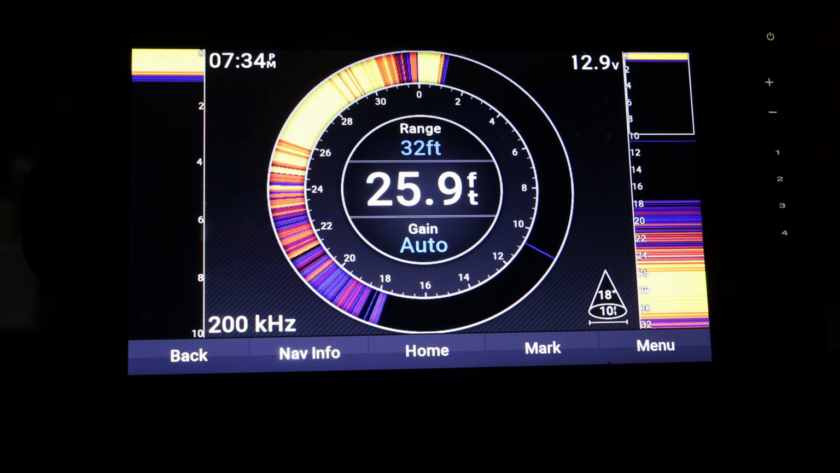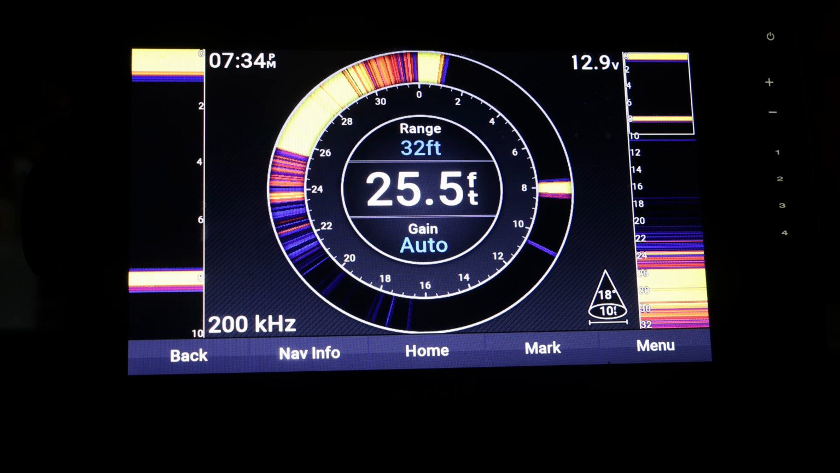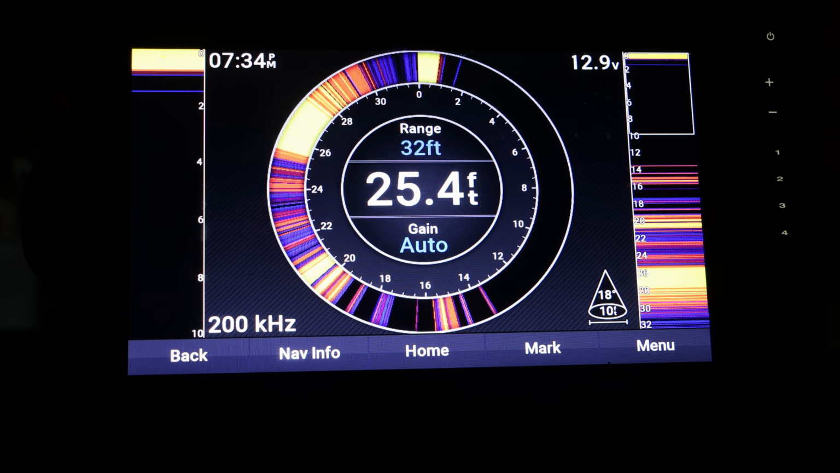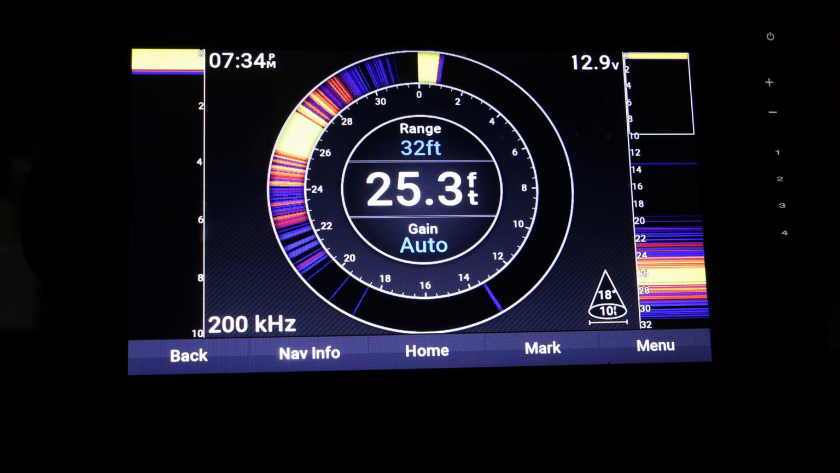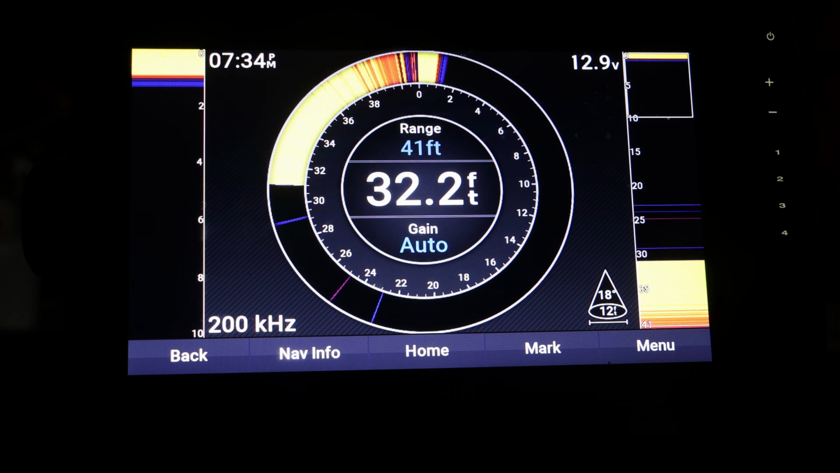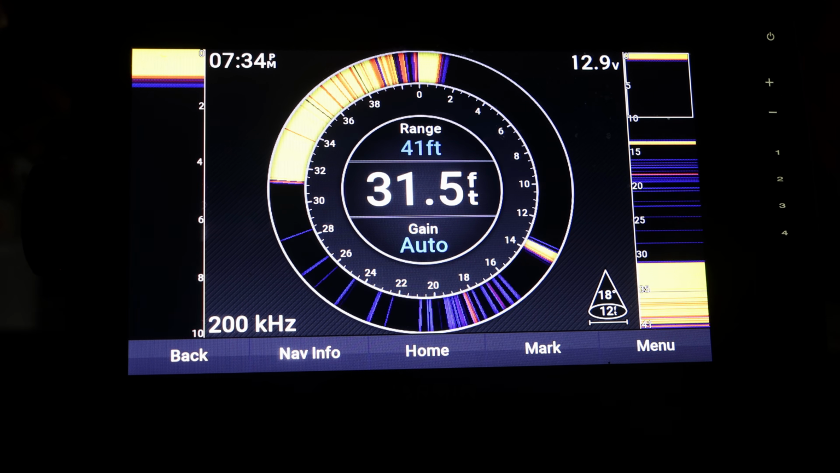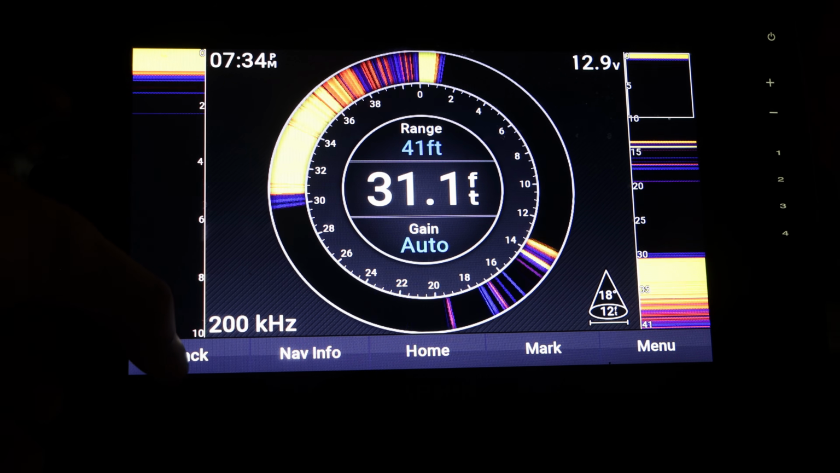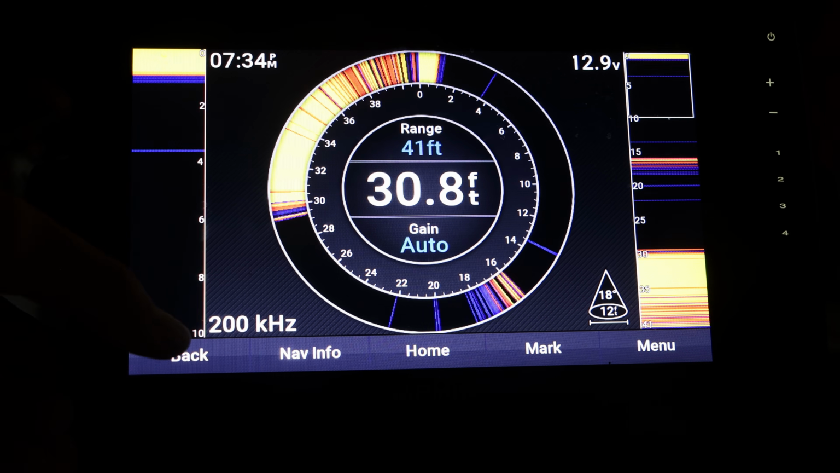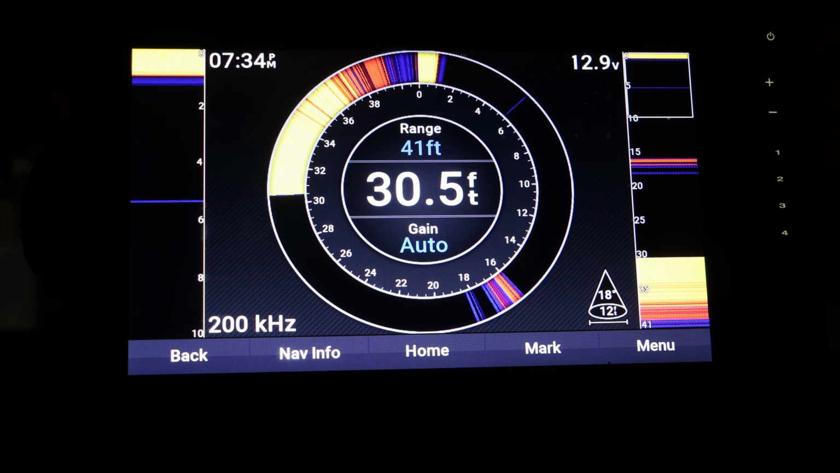The flasher is mainly used for ice fishing and ice fishing related stuff. Personally, I don't ice fish. I live in North Carolina. I really would hope I don't ice fish, because it would be bad if the lakes and stuff froze over around here. So I will probably never use this feature, but for the people up north, this is a really useful feature to have. I don't personally know too much about it because I don't ice fish, but I've heard from friends that do ice fish, they love this feature.